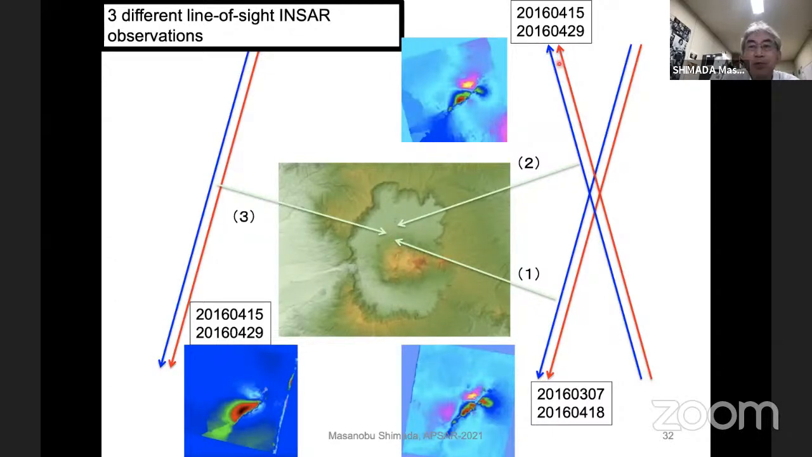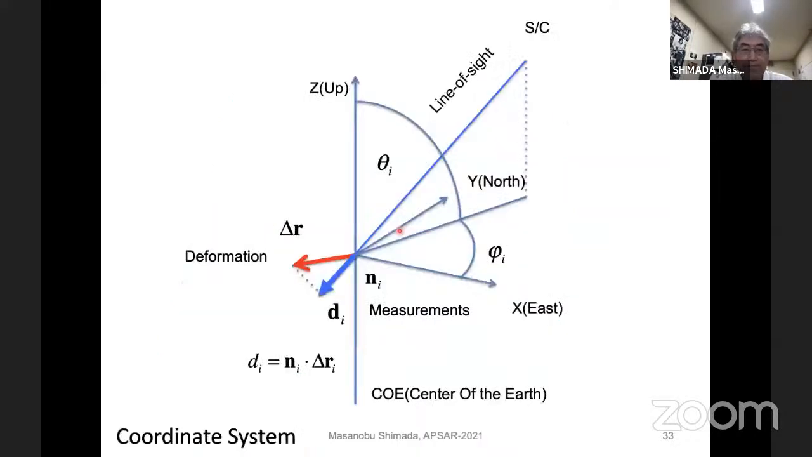If we have two more deformation measurements at almost the same time slot, in this case, we could decompose three line-of-sight measurements to the east component, north component, and up component, as we measure the deformation from the GPS or GNSS measurement. So this technique is prepared for the 3D component decomposition.